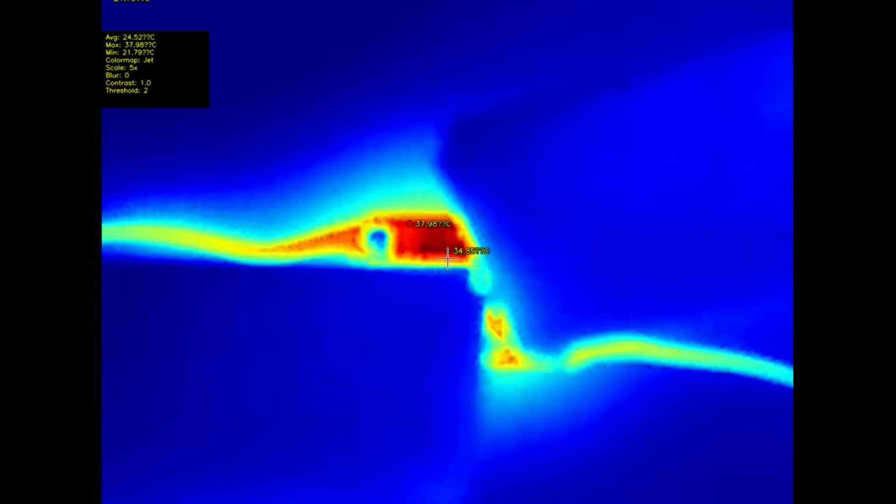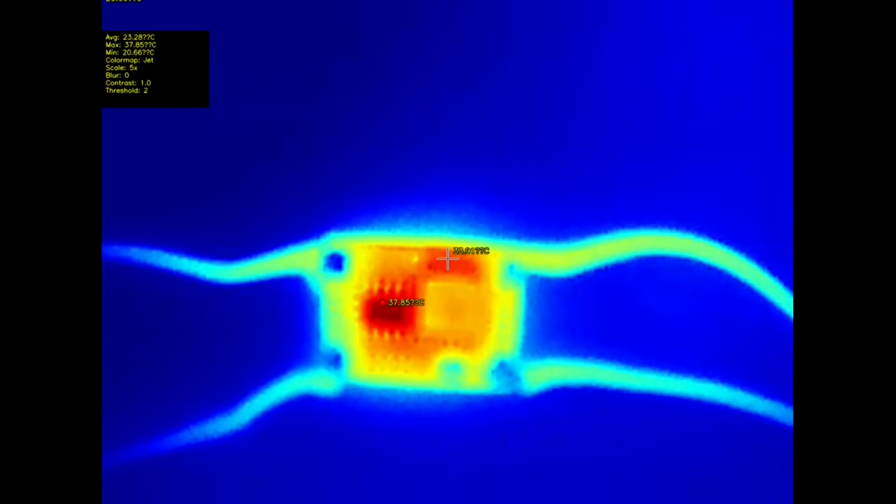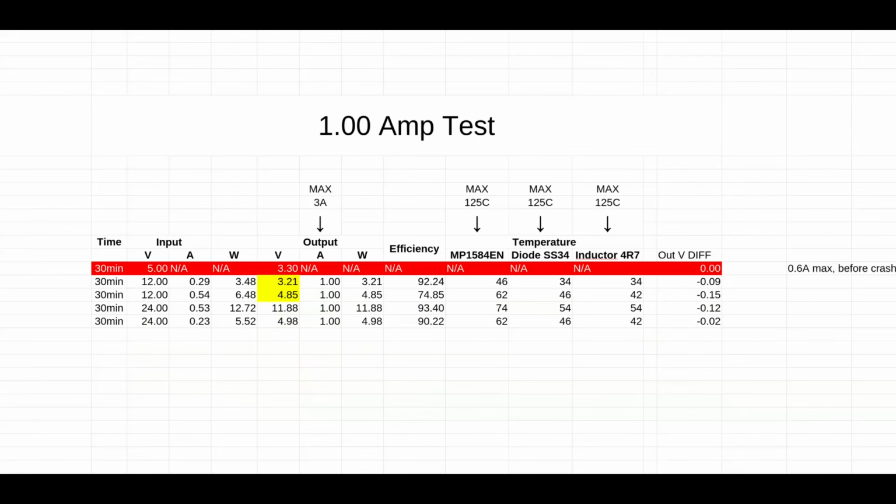From 24 to 5 volt, the voltage went up a little bit, but still within more or less 2%. So it's like 2.7, 2.8. So we're still good. The efficiency is good. The temperature is good. So next up, 1 amp.